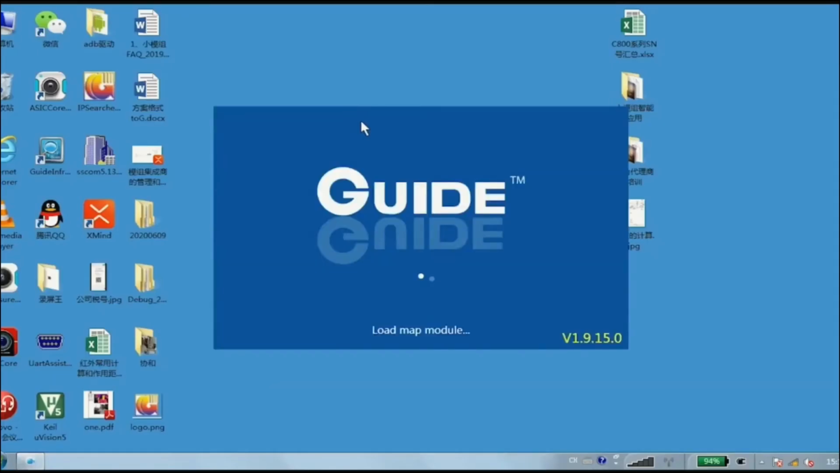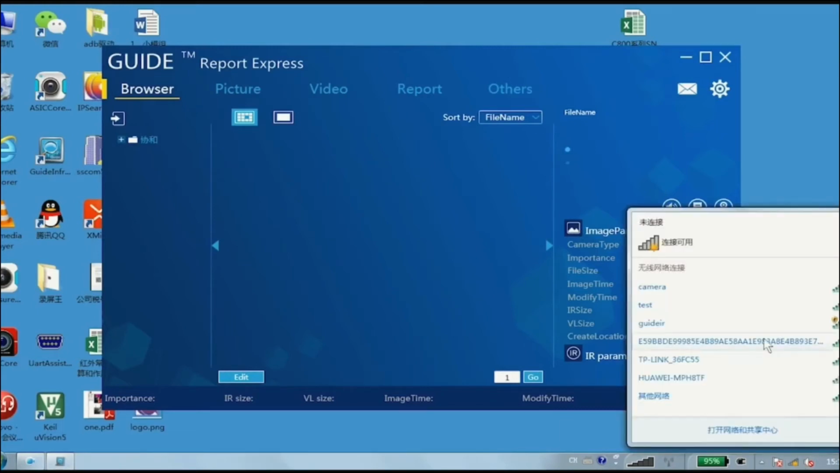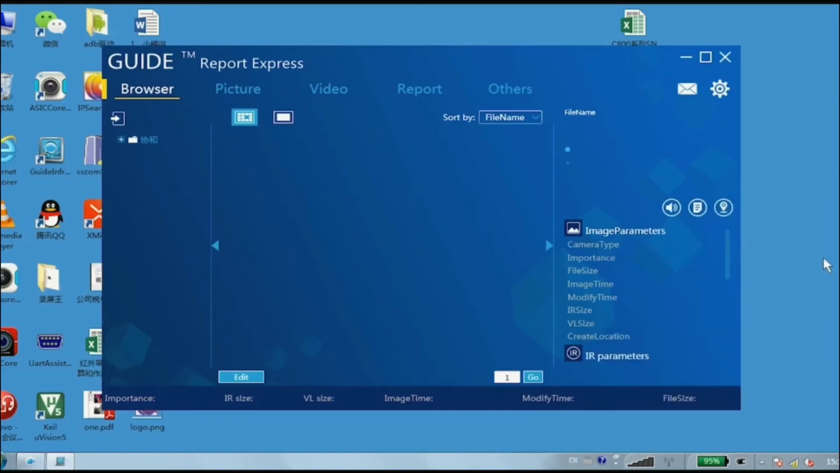Okay, now the first step is to turn on the software. You can see this is our software, Guide Report Express. Because we use Wi-Fi to connect the camera and the computer, you need to turn on the Wi-Fi on the computer. Before, we already turned on the Wi-Fi on the camera. Okay, now it's okay.